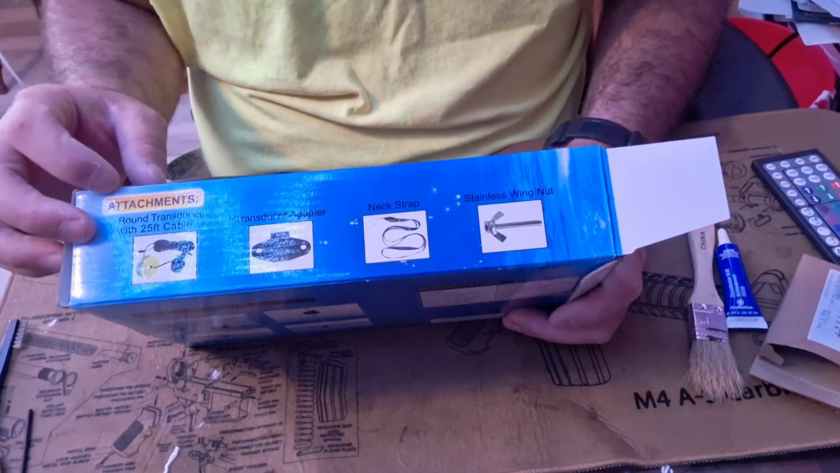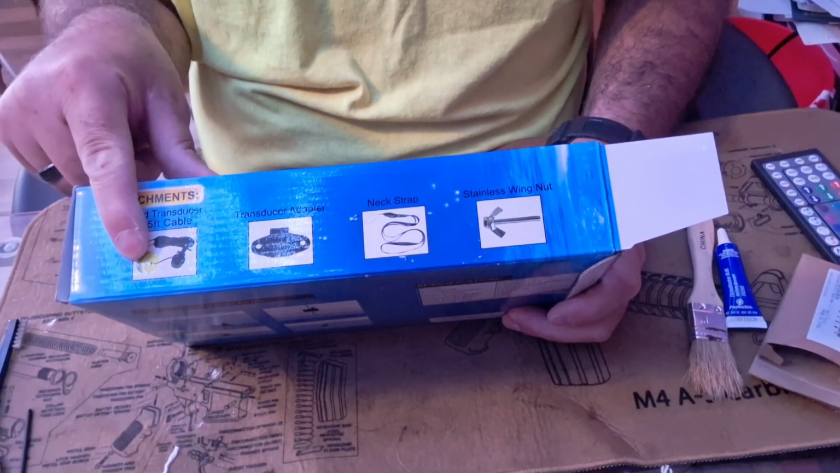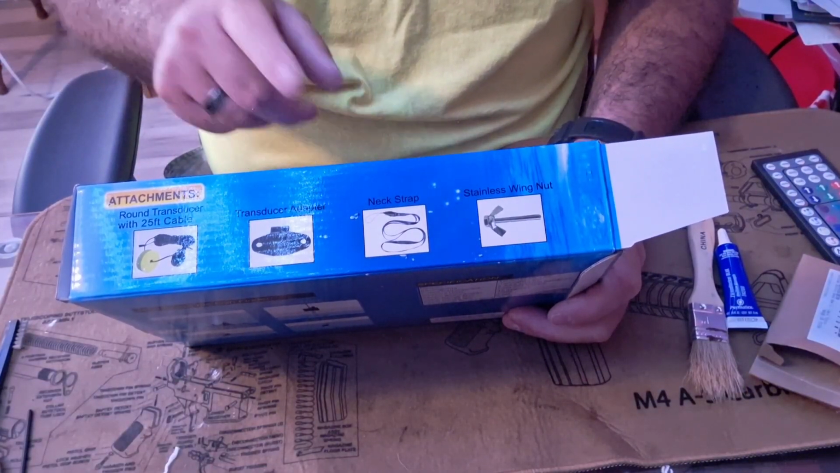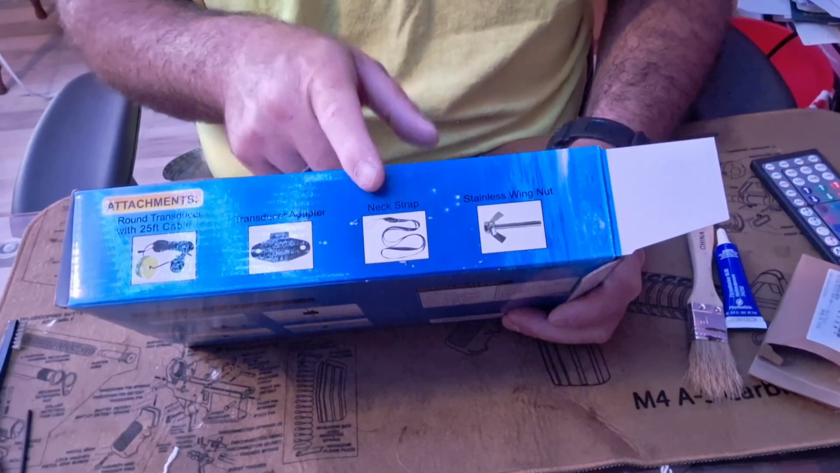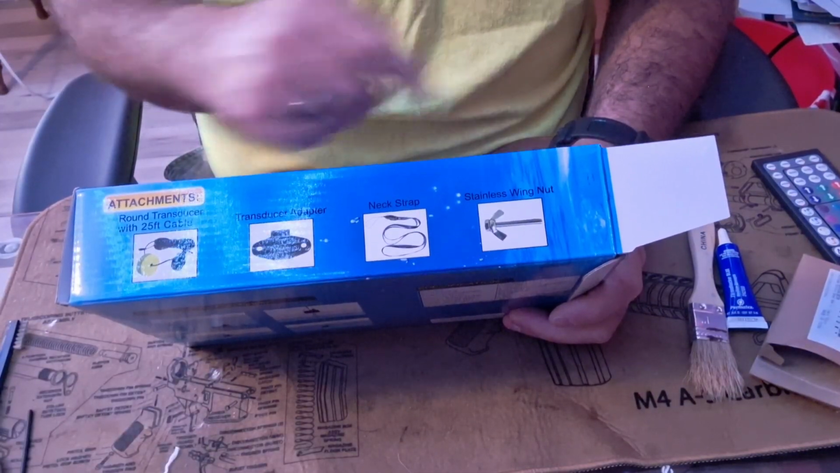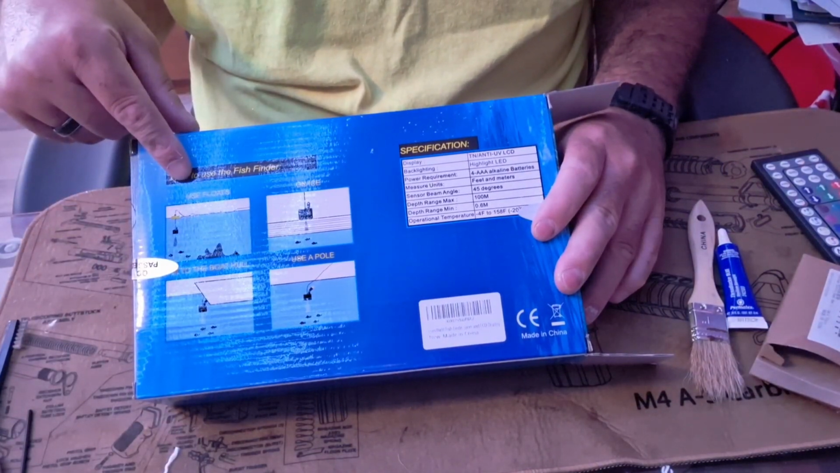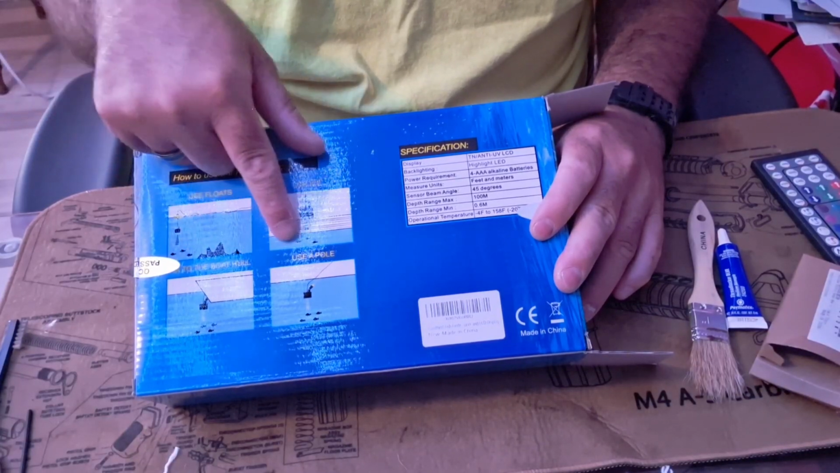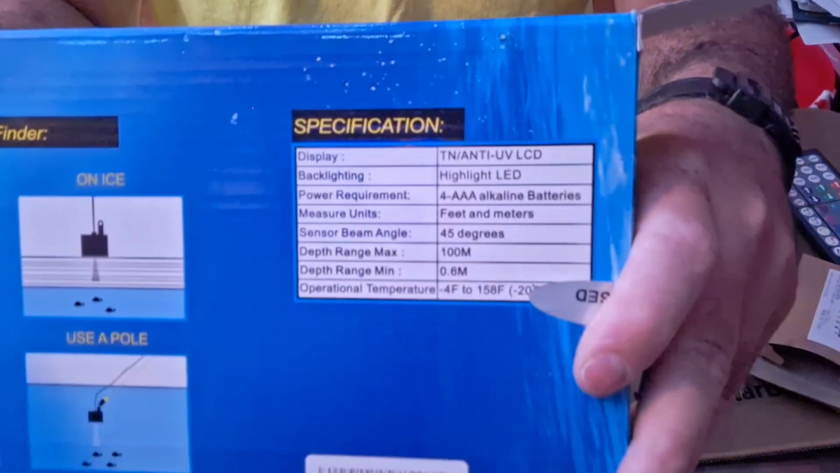It's got, this is what it comes with. It's got the transducer with 25 foot of cable, and that is actually a float. A transducer adapter, a neck strap for the device itself, which I am not going to use. I'm going to actually mount it to the boat, and a wing nut and bolt. On the back here it says you can use this with floats, on ice, attach it to the hull of the boat, or use it on a pole. These are the specifications of it.